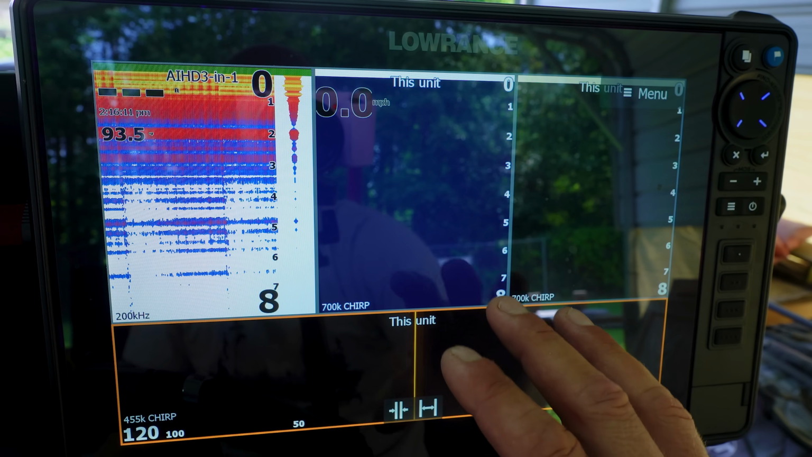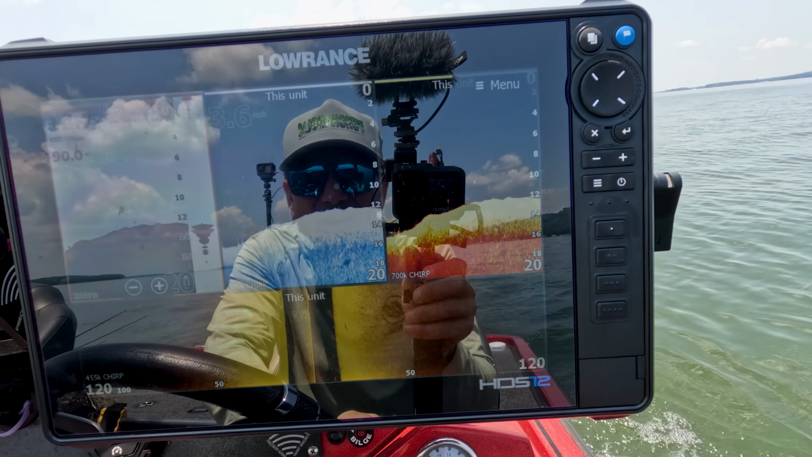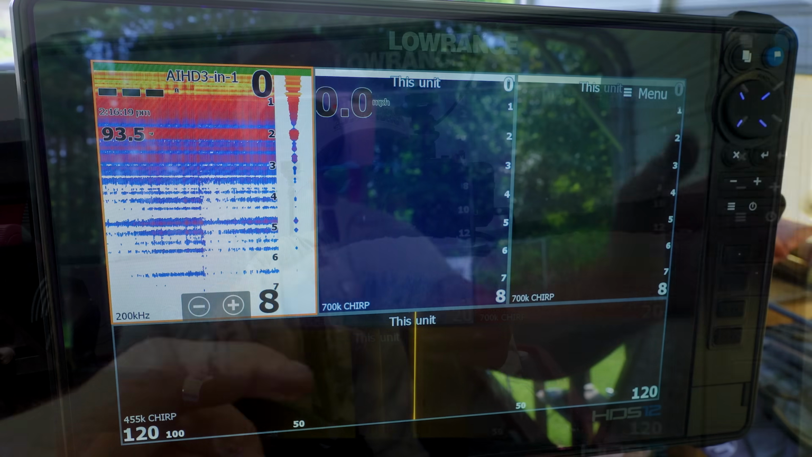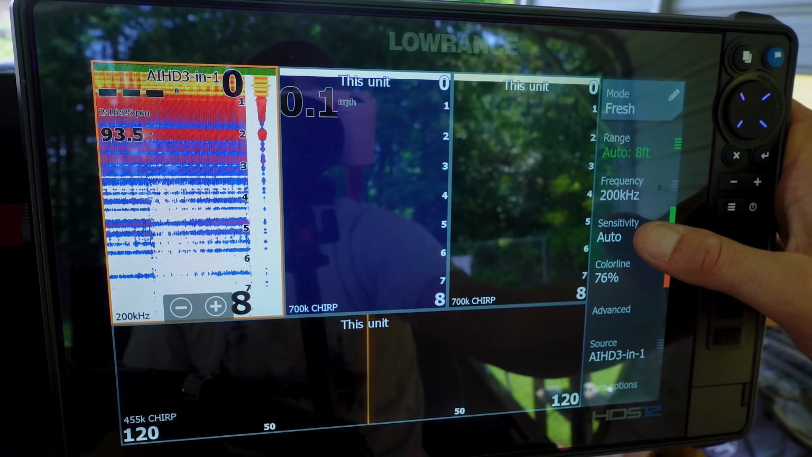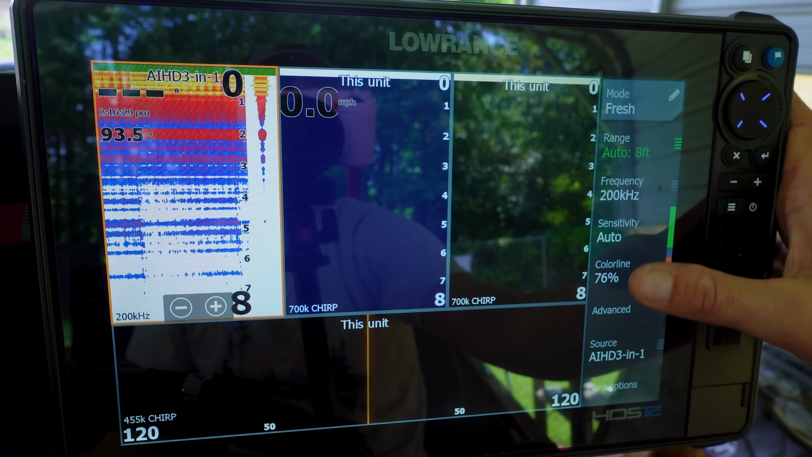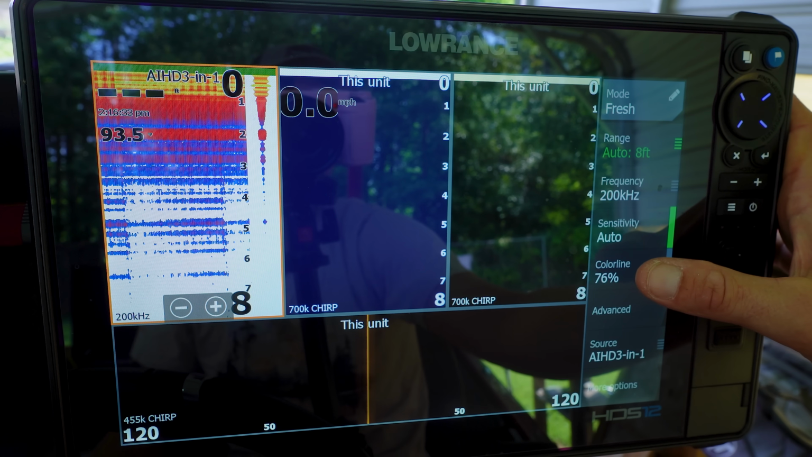So let's move over to our sonar screen, and I'll show you some B-roll shots of what it actually looks like, but obviously out of the water, the transducer is not going to work. So on the 2D, it's really simple. Settings are, I always leave this to auto because I don't really care. I run it at 200 kilohertz. Auto sensitivity, the color line is the big thing because that's where you get the chatter in that. I do it to a manual 76%.